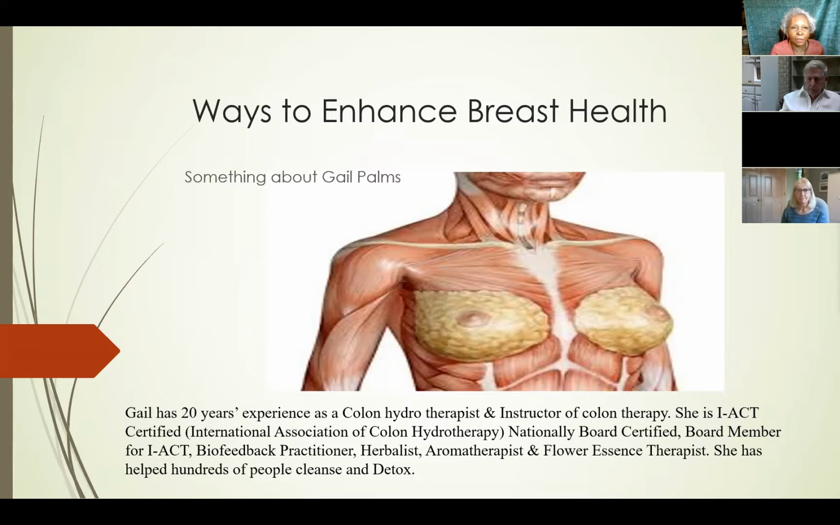That goes along with colon hydrotherapy, but most people don't understand that you really should detox all of your organs. So I'm going to talk a little bit about breast detox, because most people talk about breast illness. And it's really hard to talk about breast wellness without putting a little bit of the good, the bad, and the ugly in there.